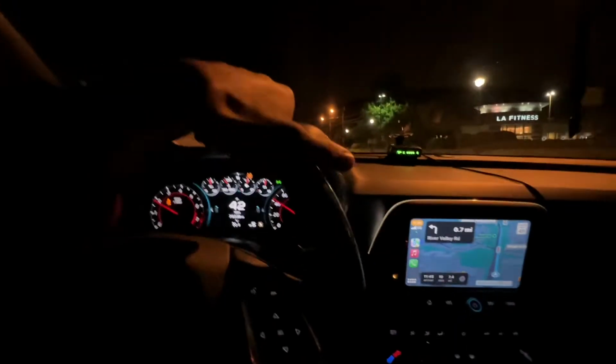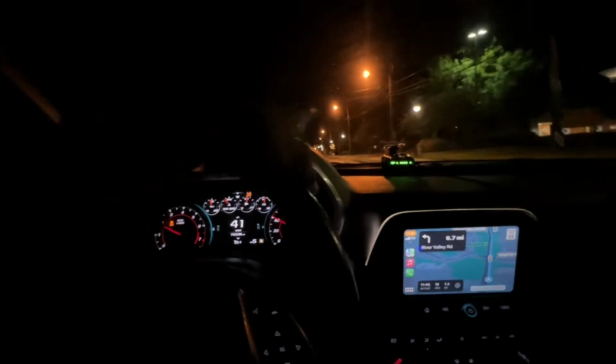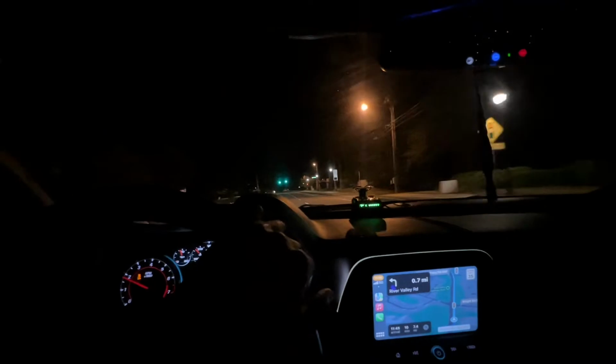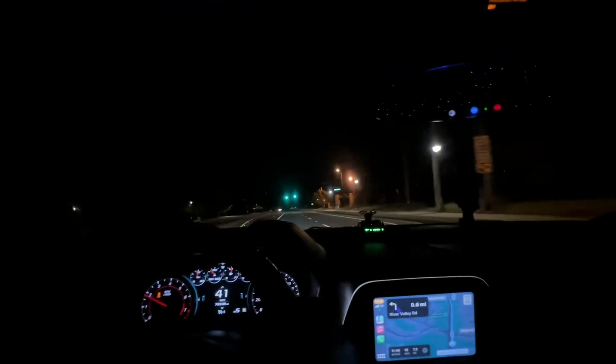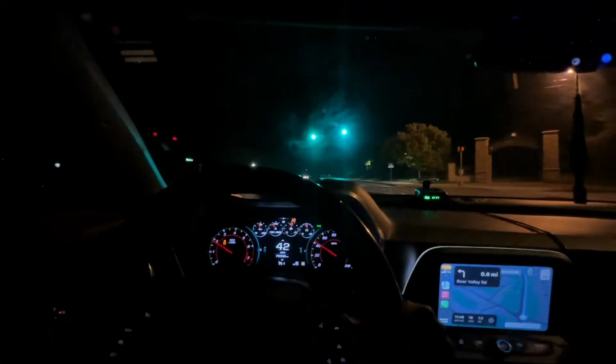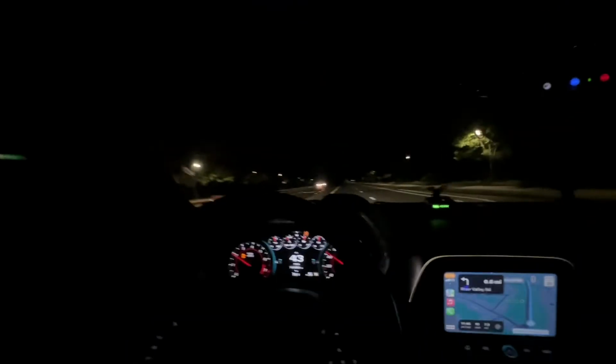So y'all can see. It says 9. Where? Oh, right here. It's not even on though. Oh, it is on. See, this is a cheap radar detector too. This joint was $100 from AutoZone.